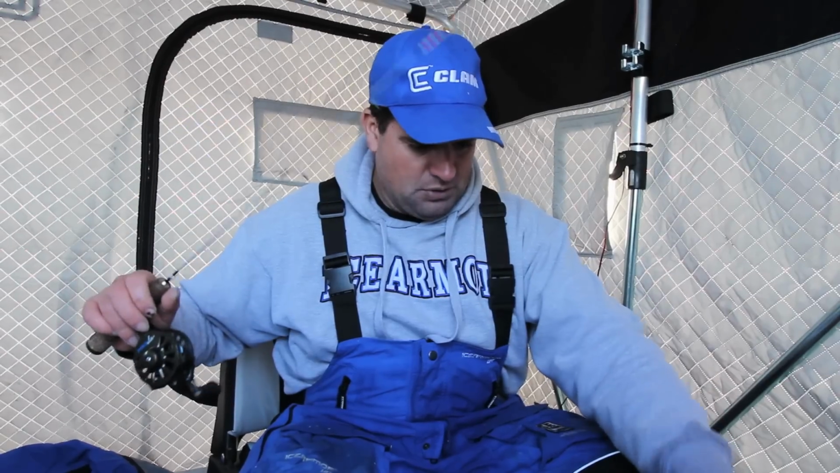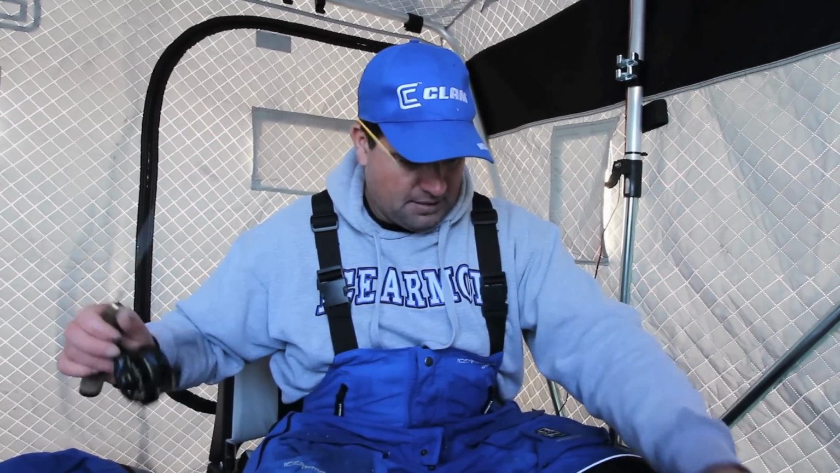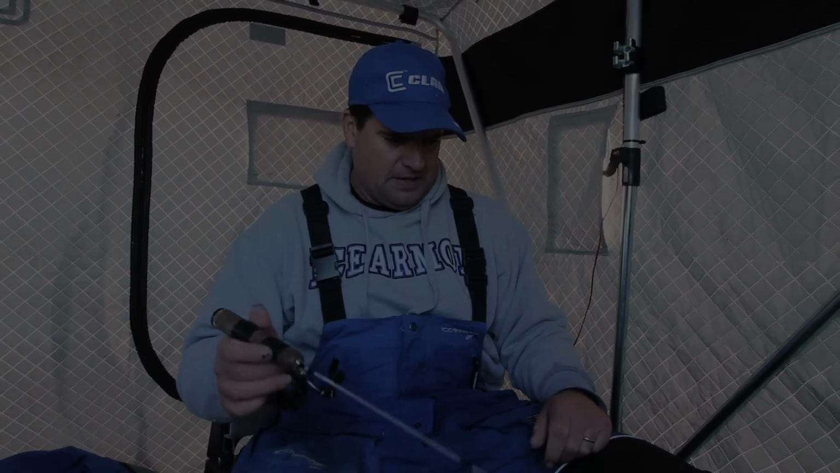Boy, that was a beautiful looking bluegill there. They just get that nice big old hump on them and that orange breast, that purple hue. Bluegills are just a beautiful fish.